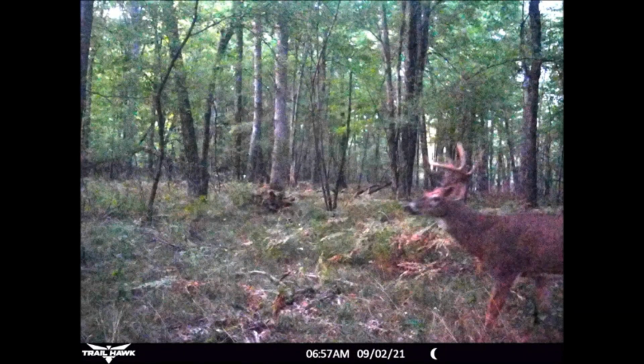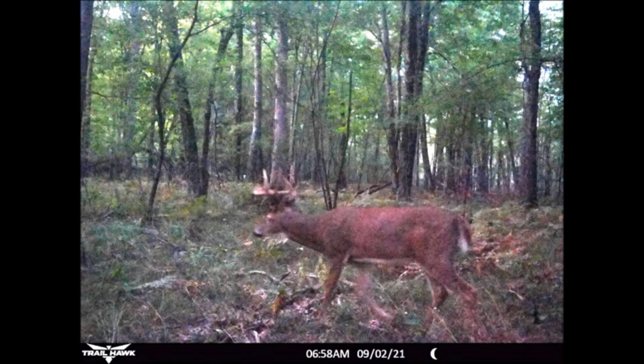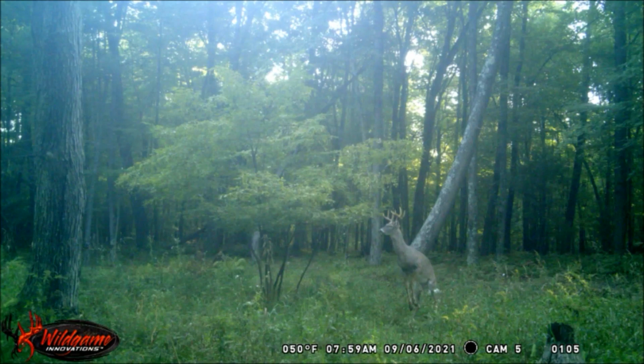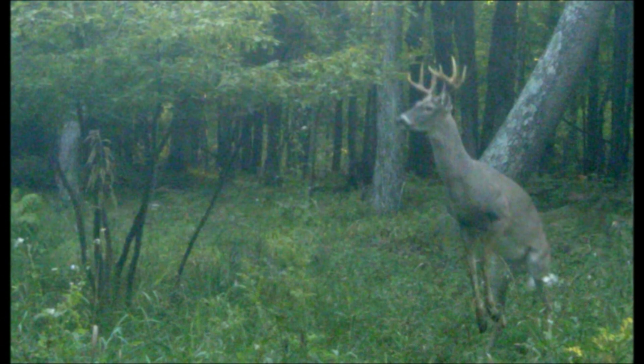This 8-pointer showed up early morning on the trail east of the food plot on September 2nd. Now, 2 days later, this 8-point cruised into the food plot, checking out these 3 does. About 45 minutes later, I'm not sure if this is the same buck. Anyways, he shows up to mark his scent at the scrape and licking branch in the center of the food plot.